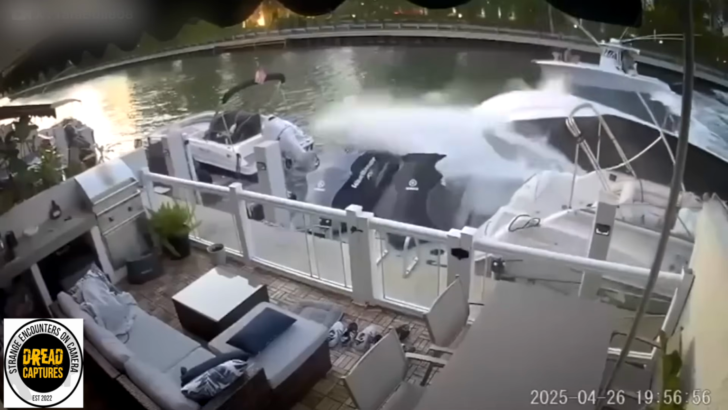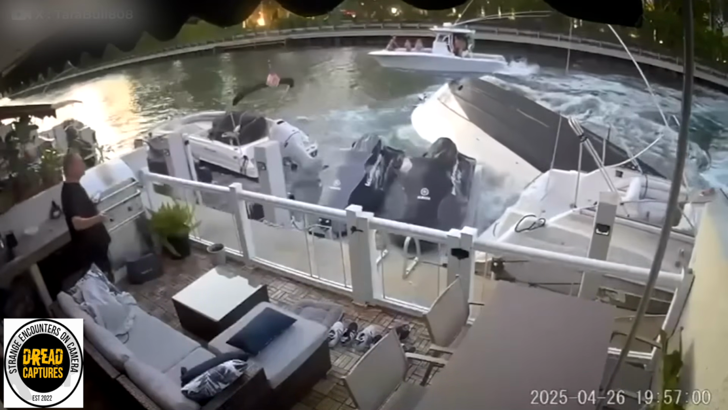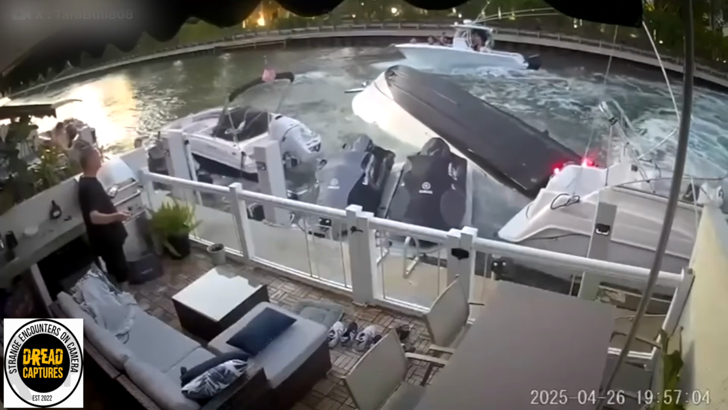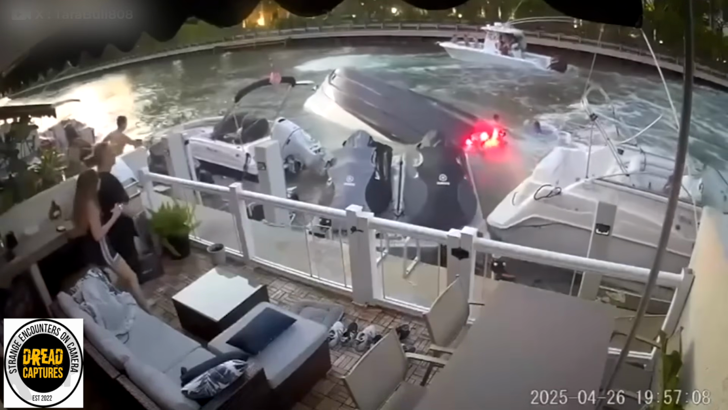Pure chaos caught on camera in Miami. A speedboat suddenly goes completely out of control, slamming into several docked boats before flipping over. Pure mayhem as witnesses scramble and start screaming for 911.